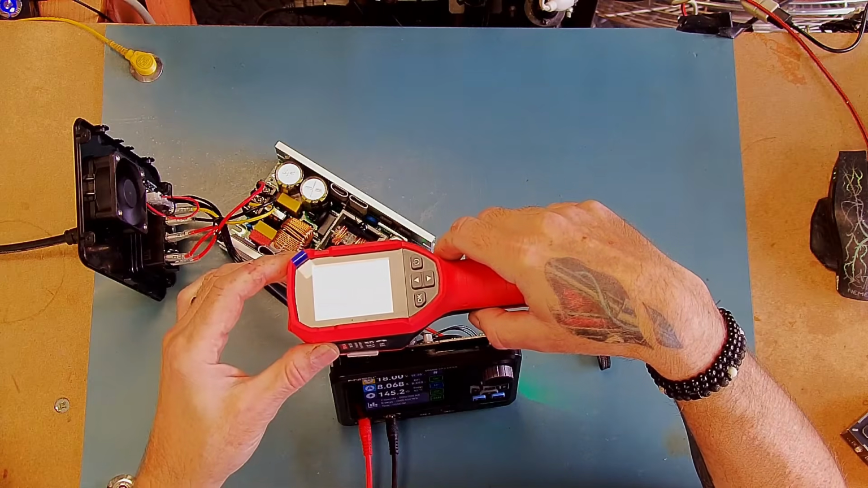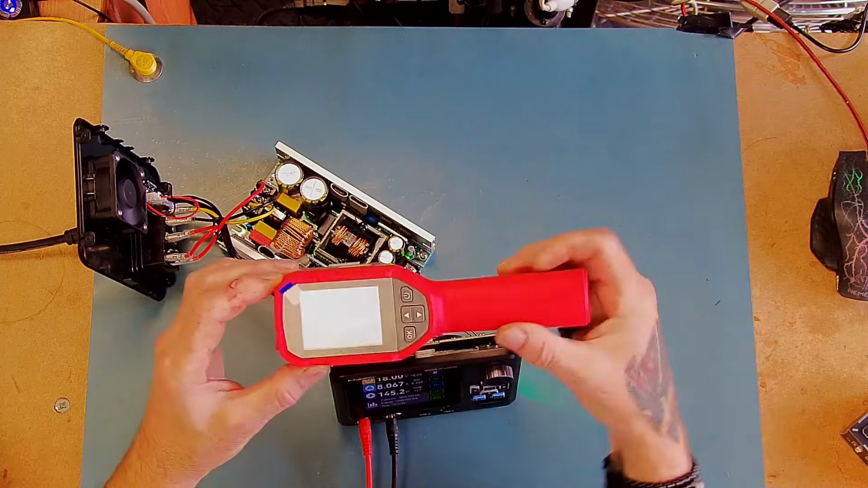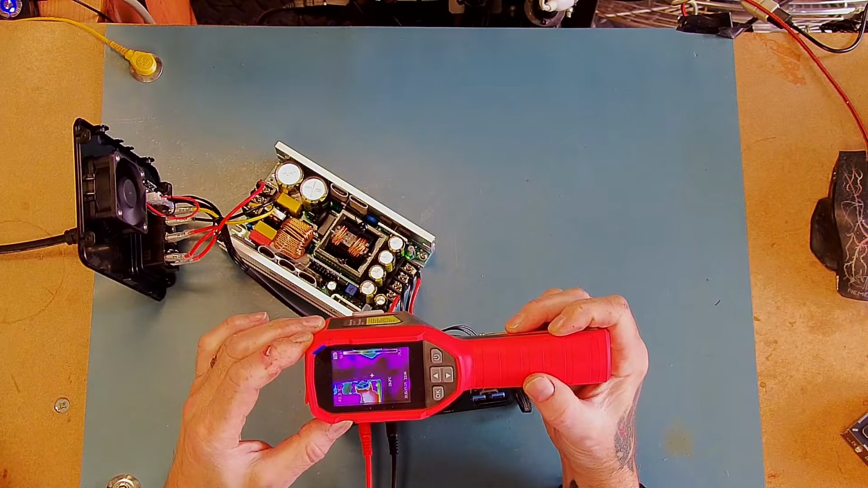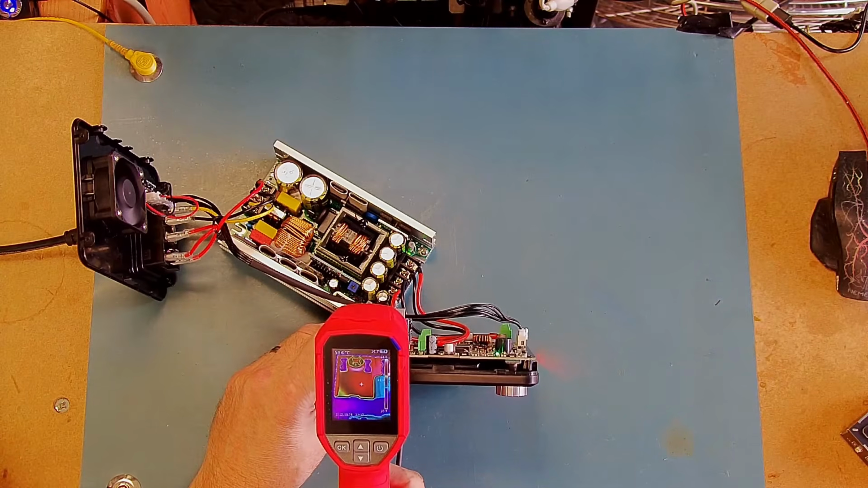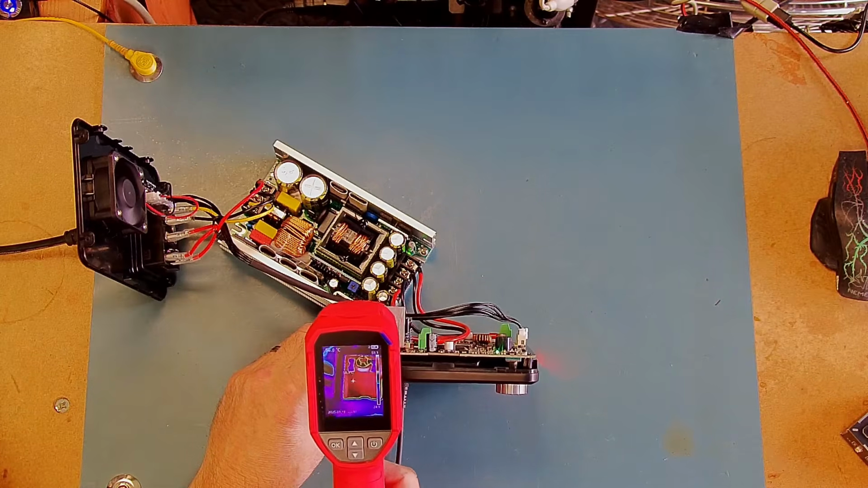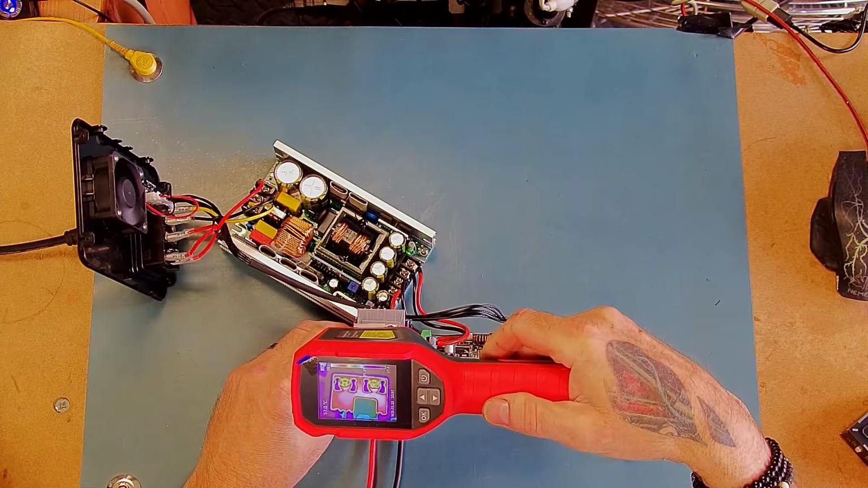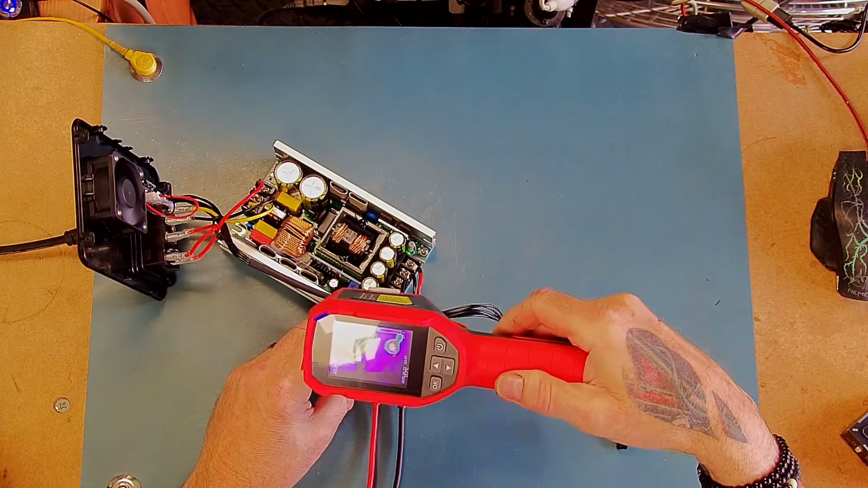There is a capacitor in the way, so half of the image is actually blocked. You can't even see it on camera with all the reflections. How about that? So the one on the left is at 60. Okay, they're both getting equally warm now, but the one on the right is certainly heating up a lot quicker now.